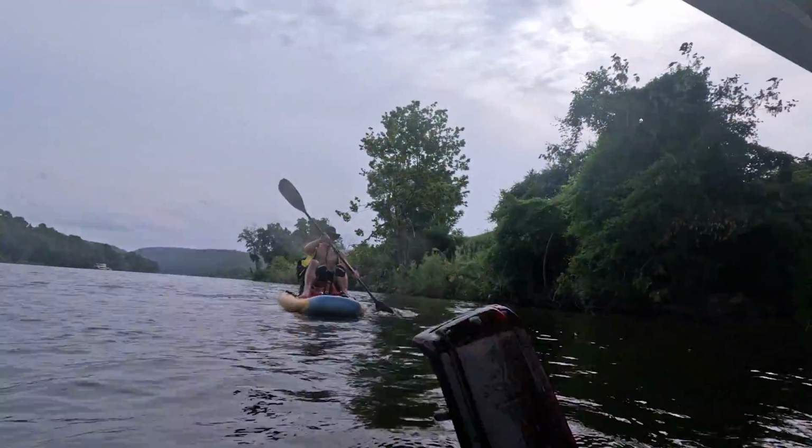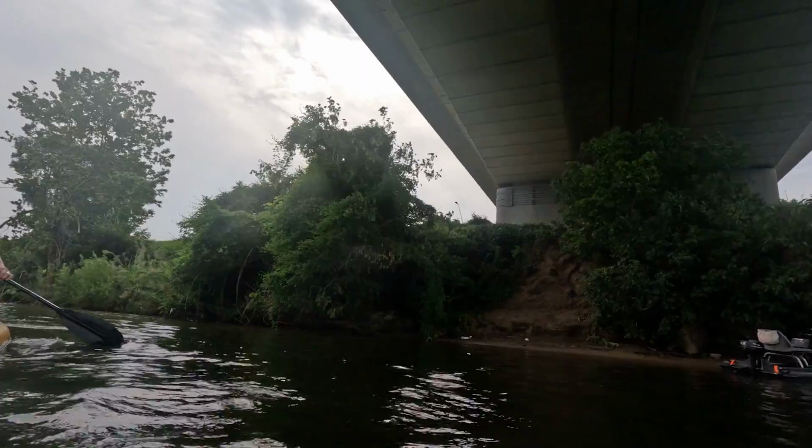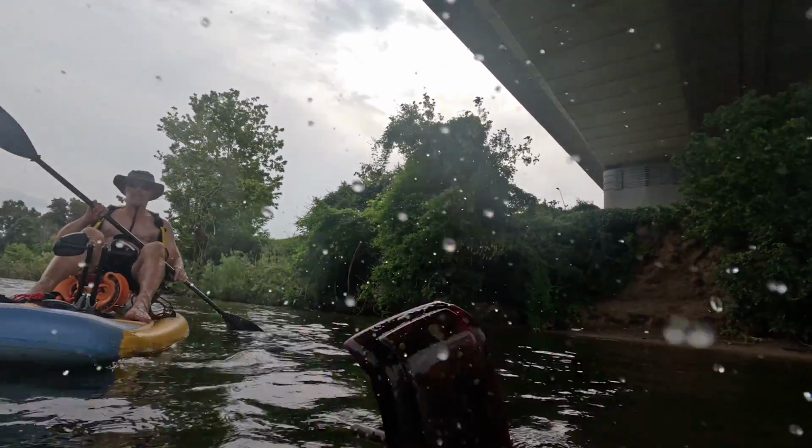Where are you, Dan? Can you grab that? Another car right under here. Very old though.